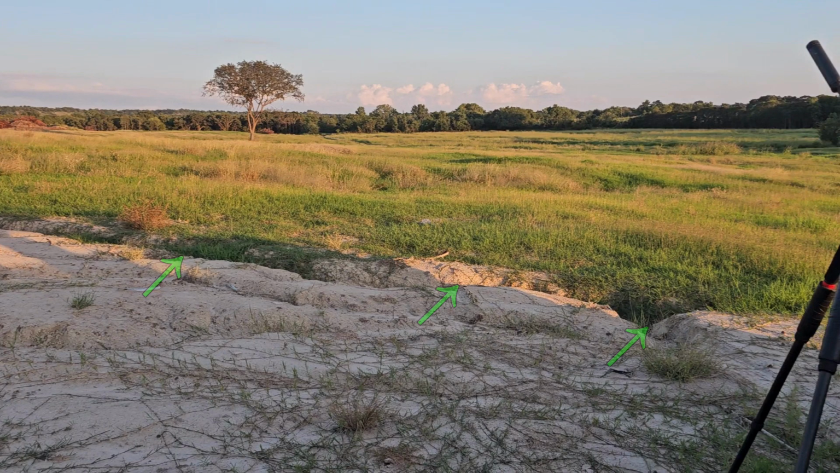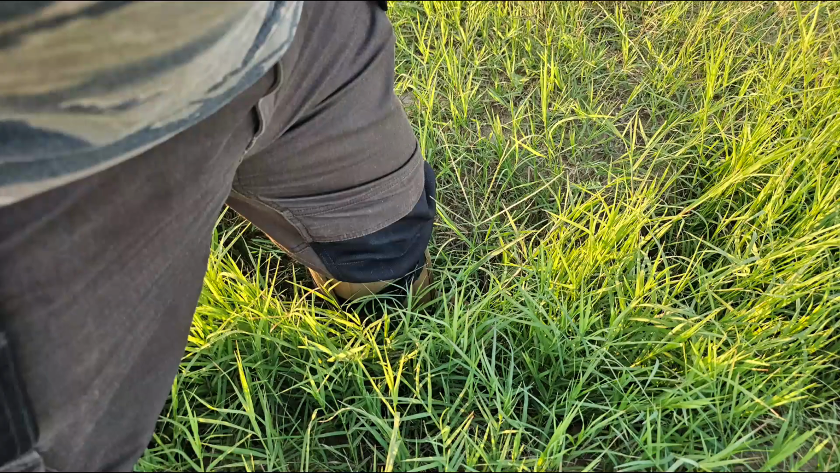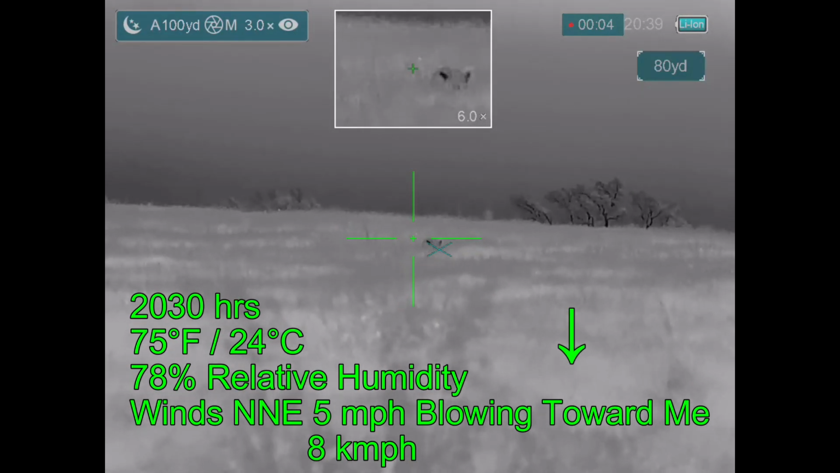Some of them are easily seen, like this one, which would not be easily seen in the dark, however. Then others are almost completely unseen, such as this one that's knee deep. Want to be careful walking around in the dark. The hog has no trouble walking around in the dark.